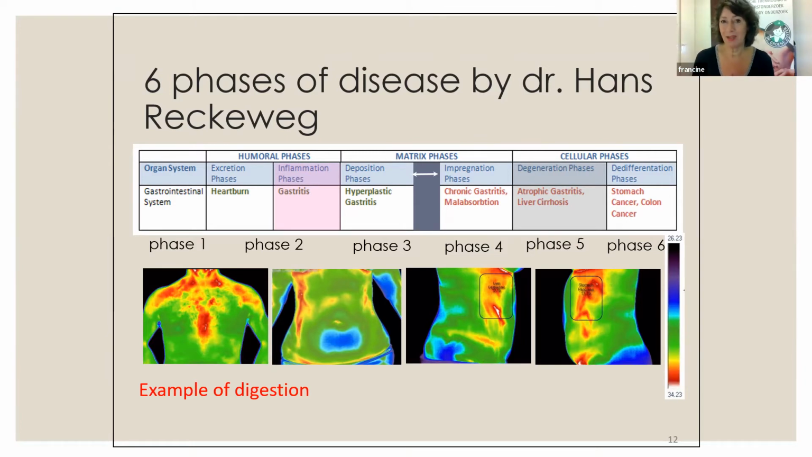And me, as a medical tomographer, I'm very curious, what was happening before it occurred? What was happening before the lump got there? So with medical tomography, we are looking at phase 2. We also see other phases, of course, but we have a possibility to look at the changing of the physiology from phase 2 and up.